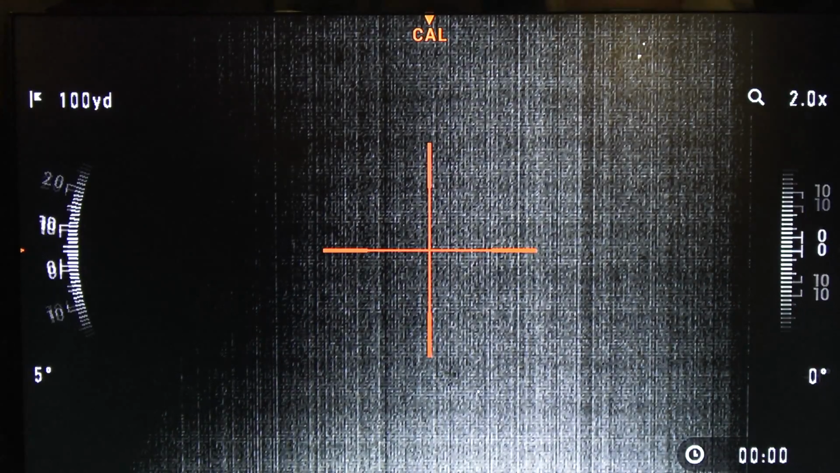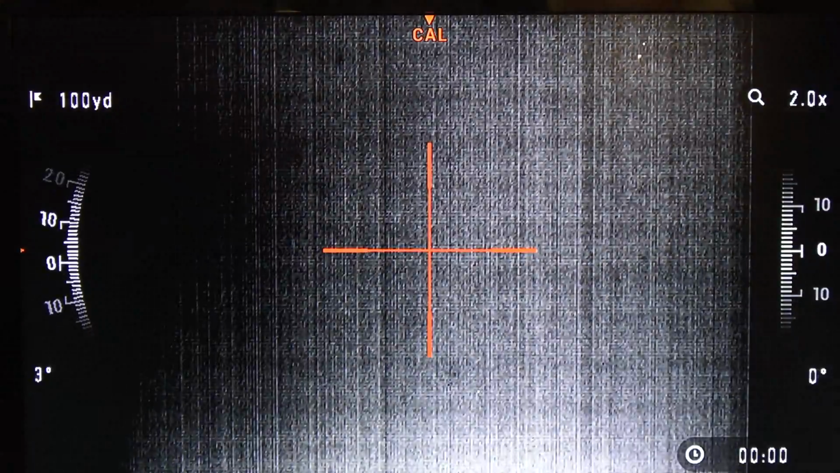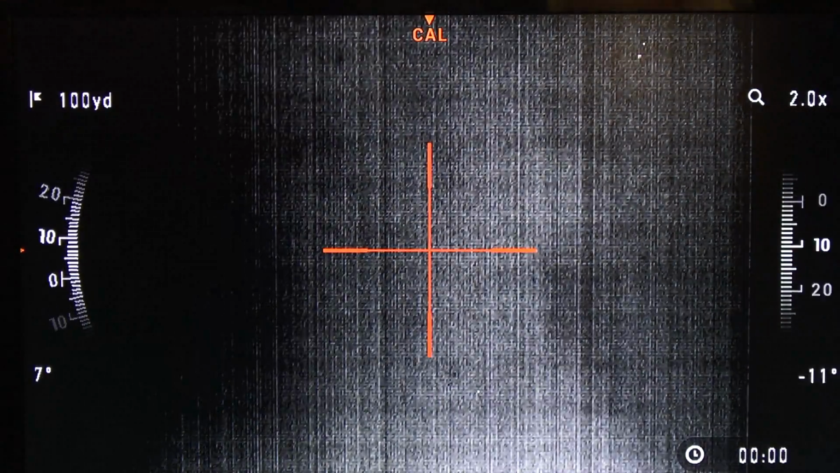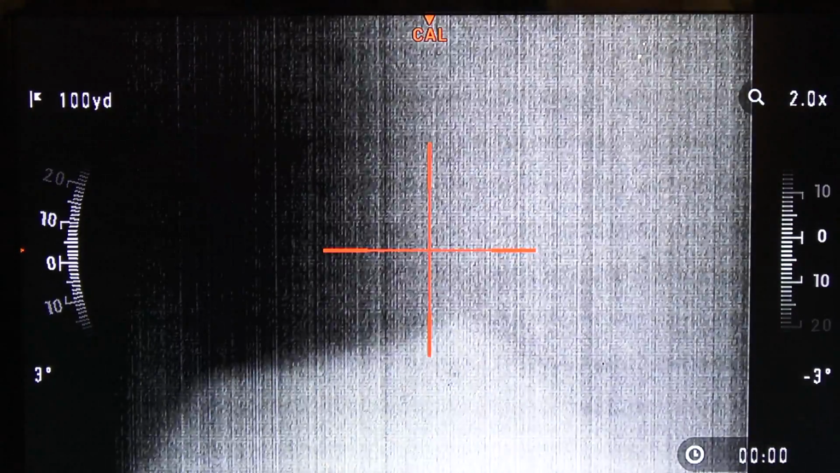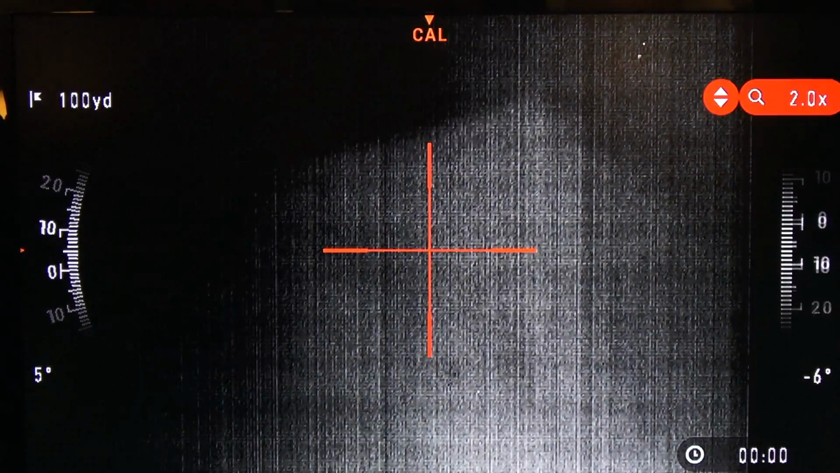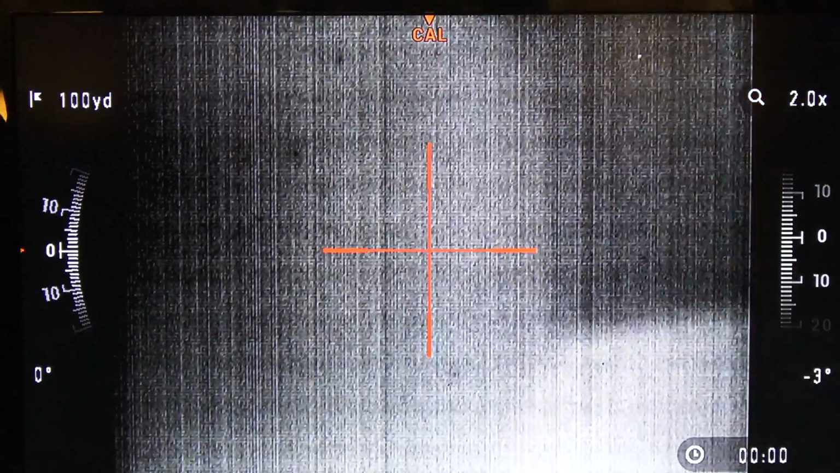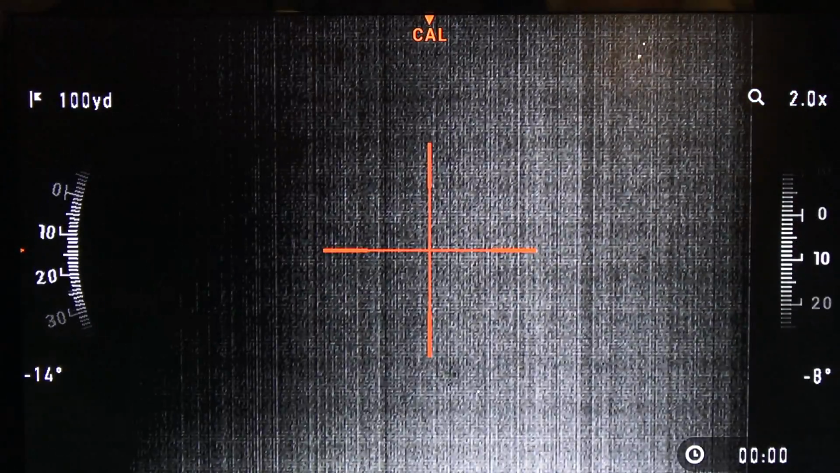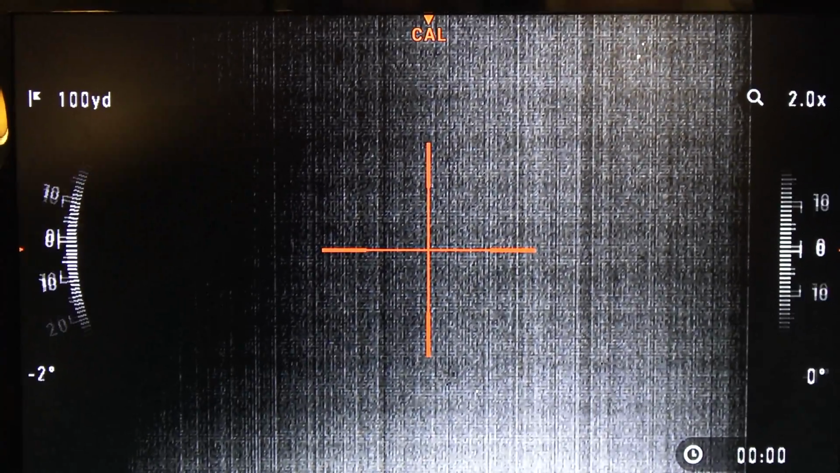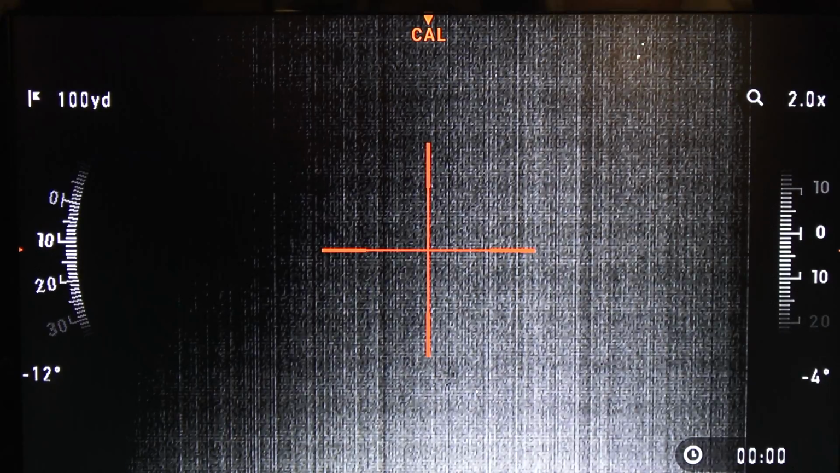All right. So we are switched to the Thor HD. I'm looking through here at base 2x magnification. Now you can't really see anything right now because just like the instruction sheet that came with it said, which I've got here, it reads, important note.